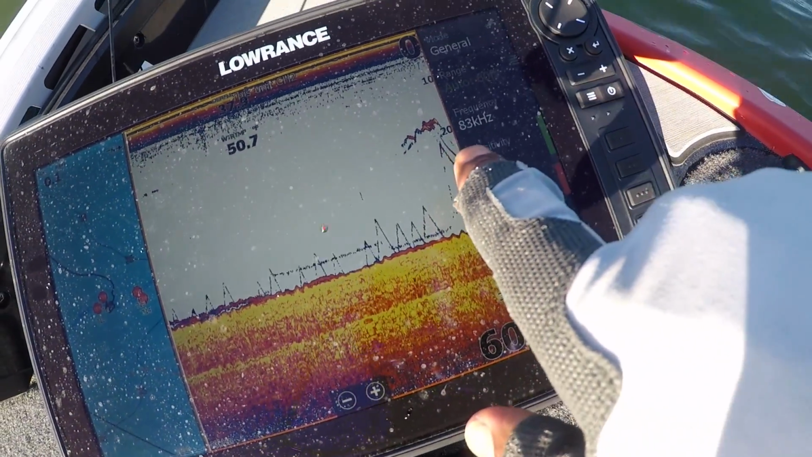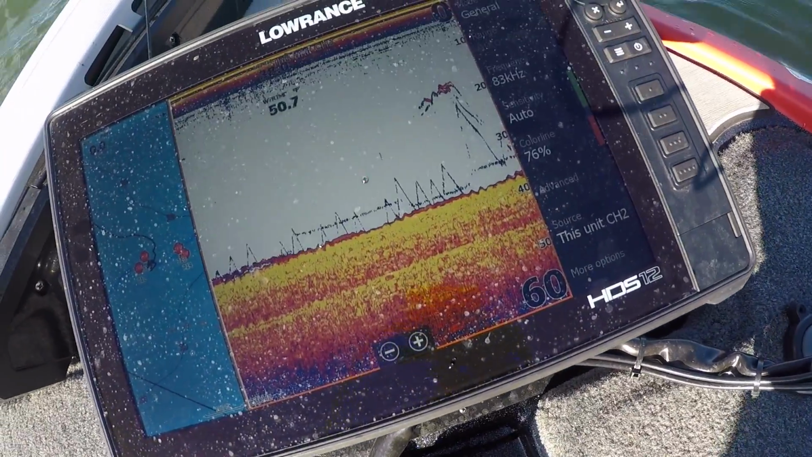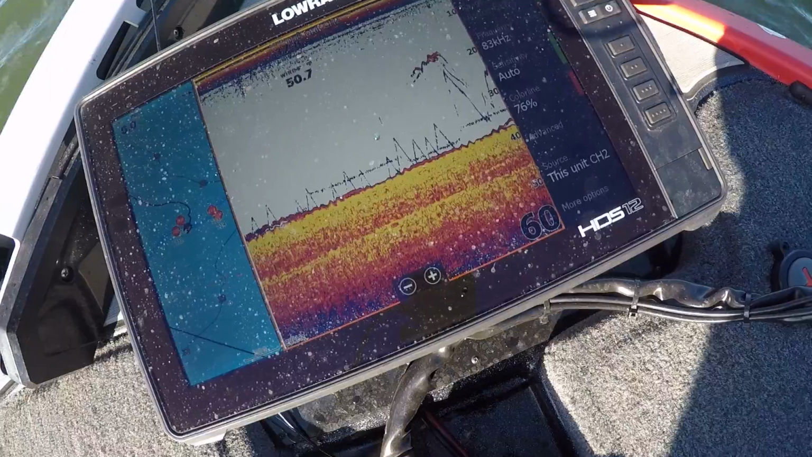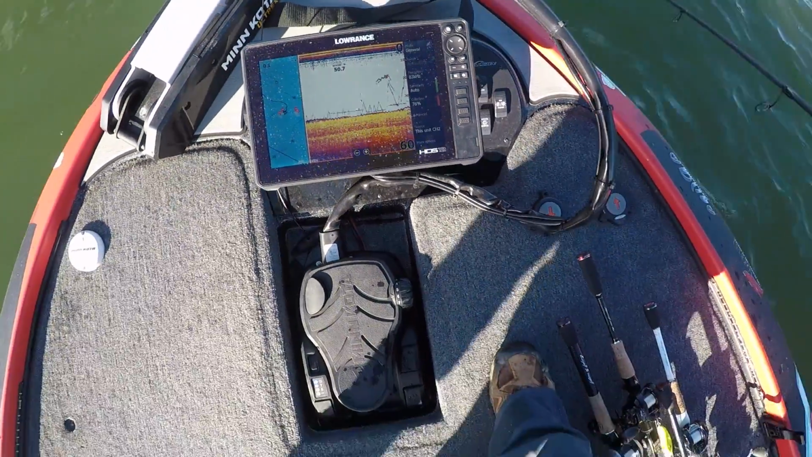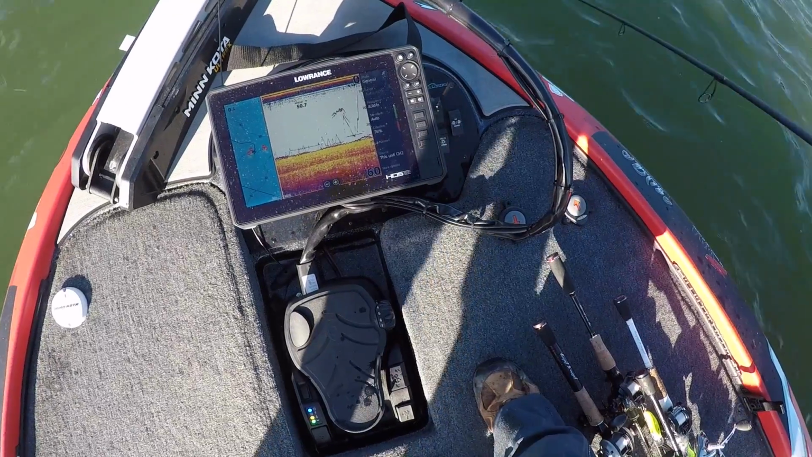Reel your bait up to them fish right there, and then let it back down. You want to reel it up and just kind of say hello, and then run it all the way back down. All right, let it back down. All the way down.